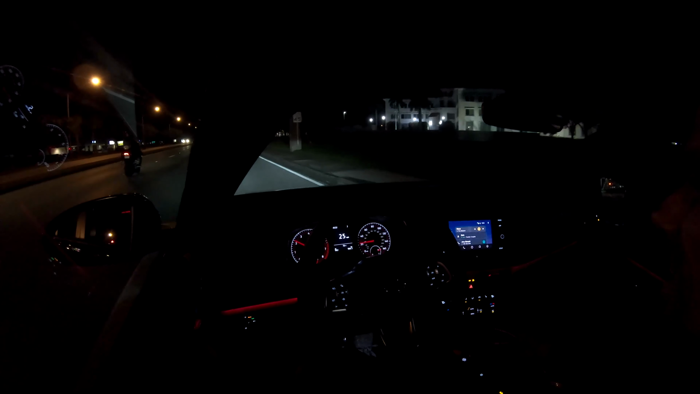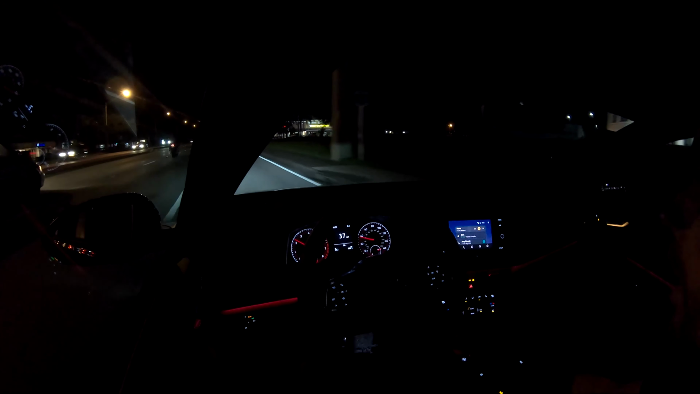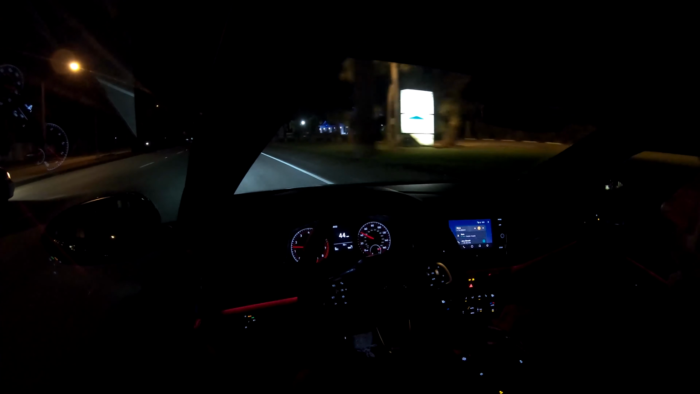The only drawback, maybe, and a downside to this trim level that we have, is that we do not have the digital dashboard. I wish this car did come with a digital dashboard with the trim package that we got, but it doesn't.